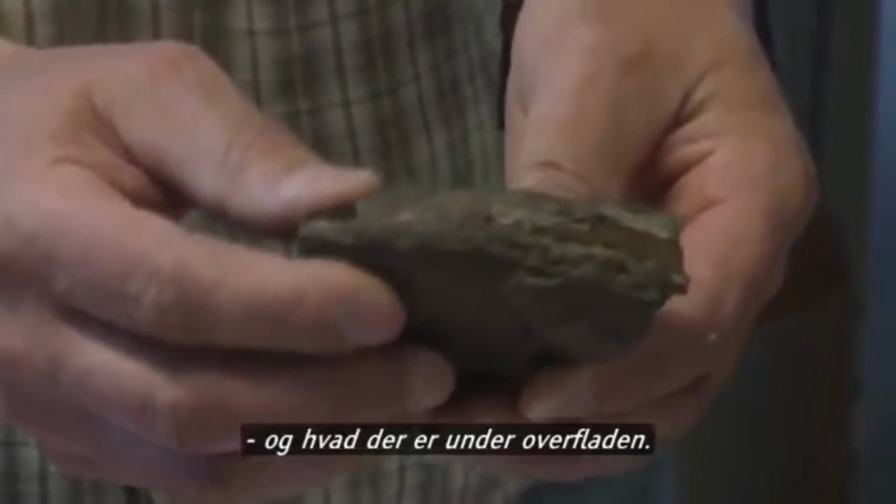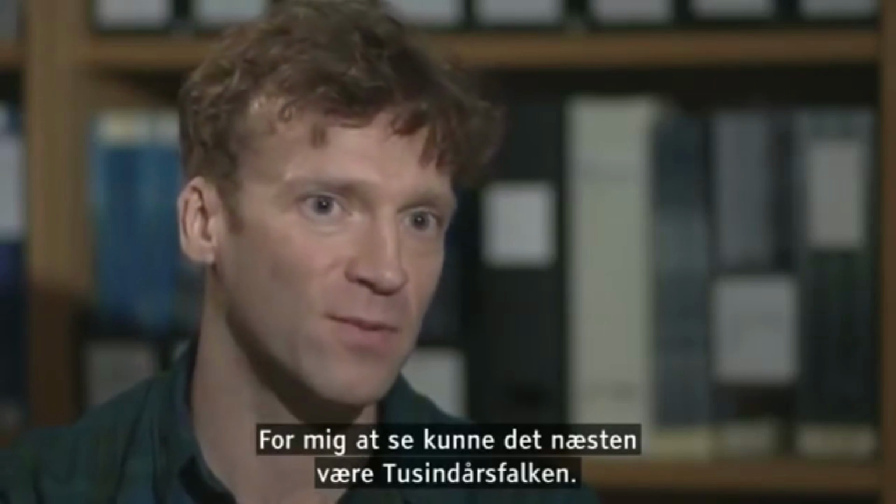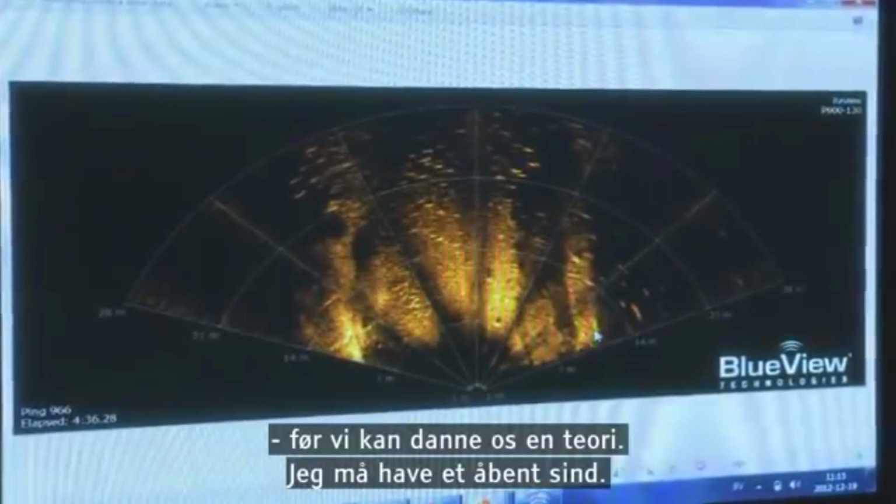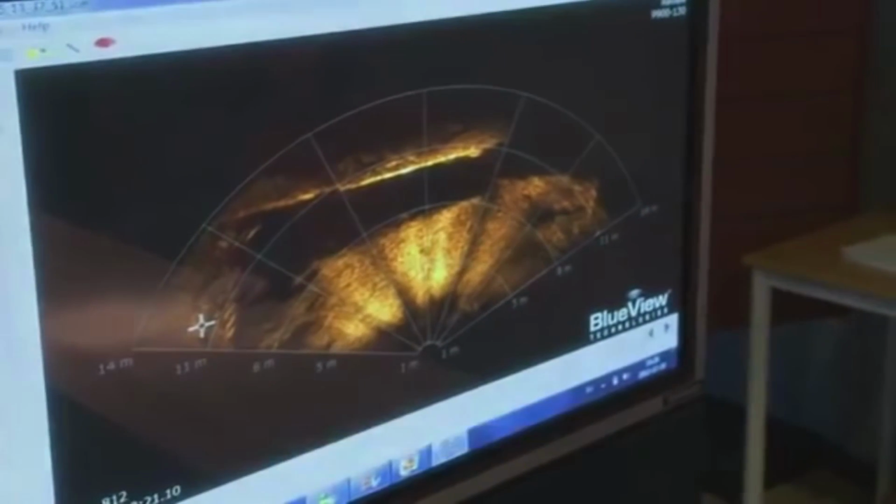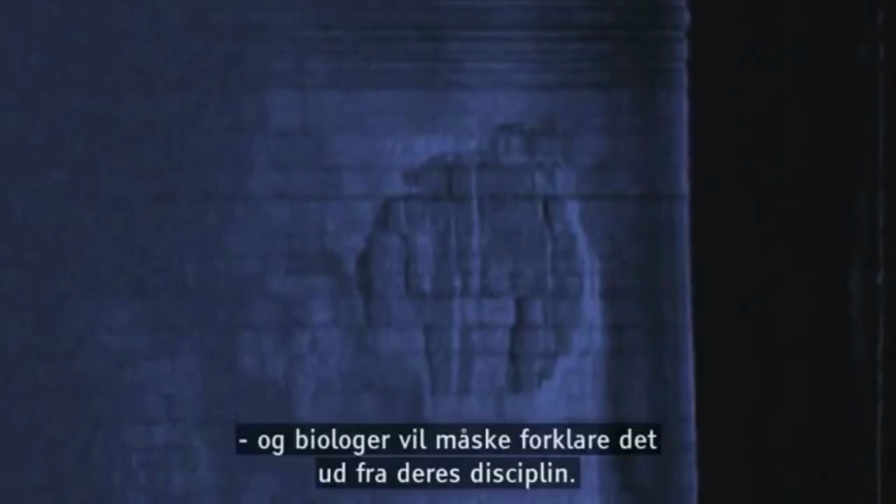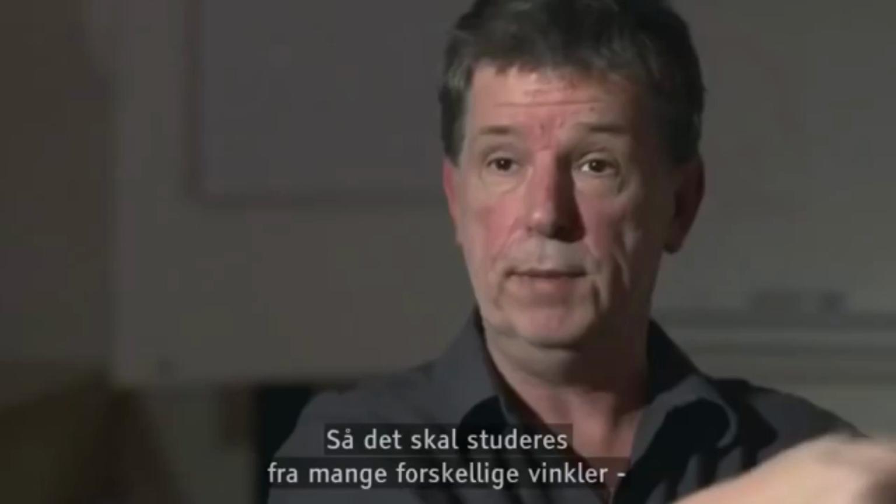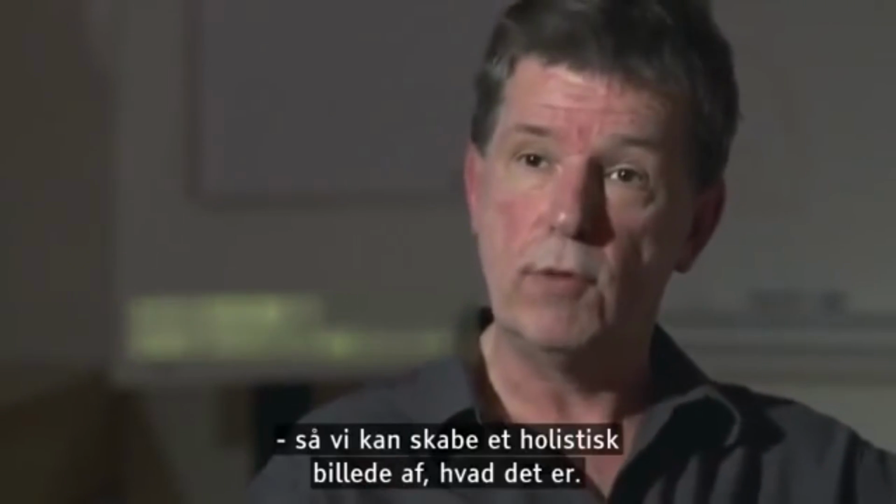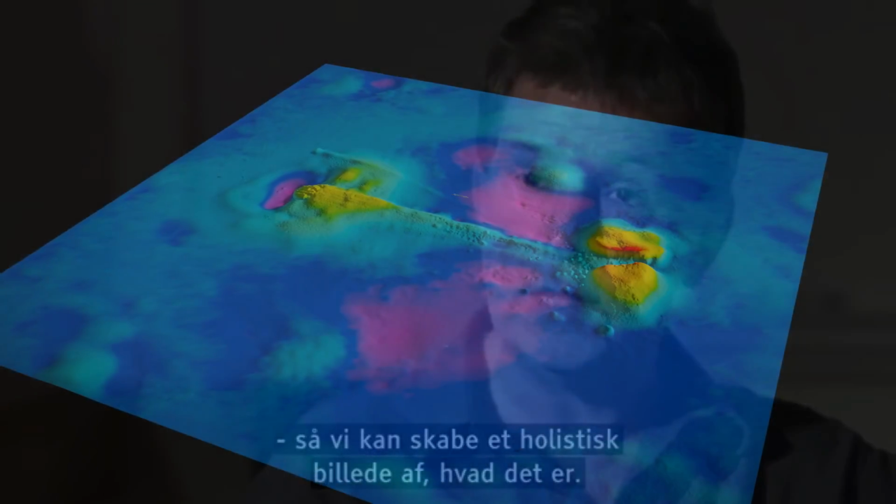What lies beneath? Well, from my point of view, it could almost be the Millennium Falcon right now. I think it's important to have more information before we can pursue any theory. I have to be very open. Geologists tend to explain this as part of a geologic phenomenon, and perhaps biologists would explain it according to his or her discipline. So we must have many disciplines. We must see this from many points of view. We must create, so to say, a holistic picture of this in order to find out what it actually is.